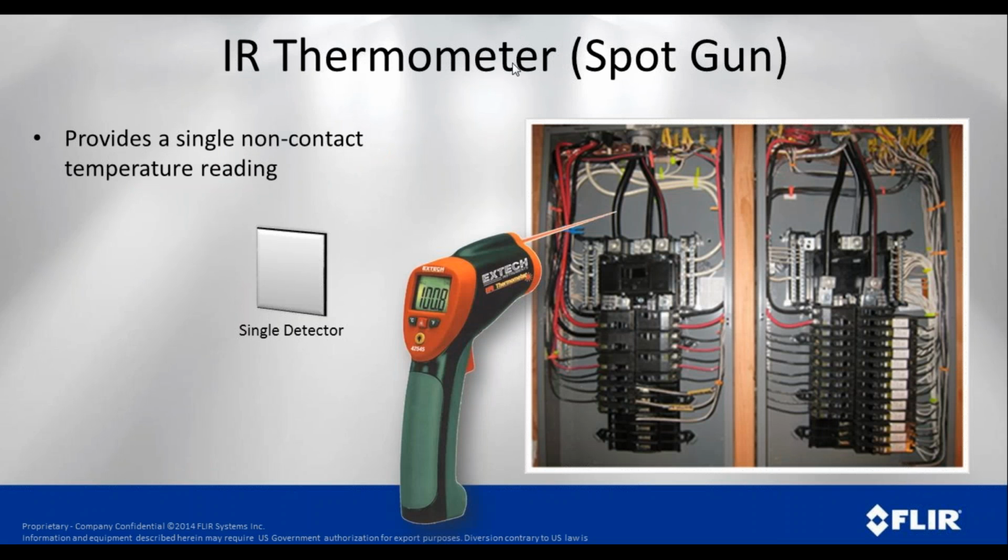In this case, a spot temperature gun or a spot or IR thermometer is used to measure the temperature of this wire. So we point it at the wire, we put the laser dot on it, and we get a reading. And if we're in the right position, we're close enough, things like that, it's going to be a fairly accurate reading for that wire. But you really don't know if you're in the right position or if you're at the right distance from it.